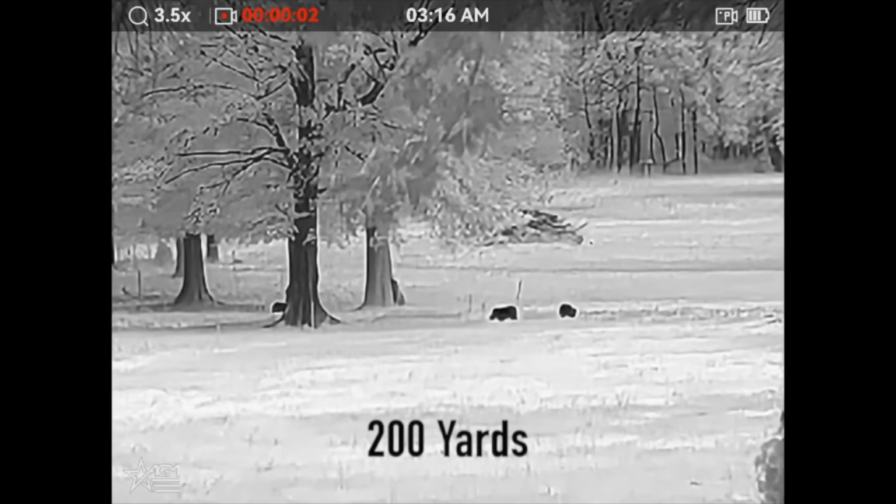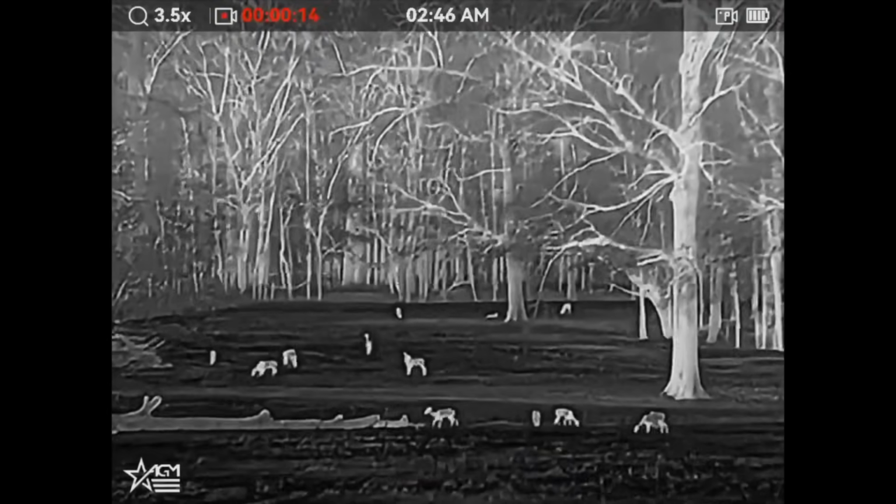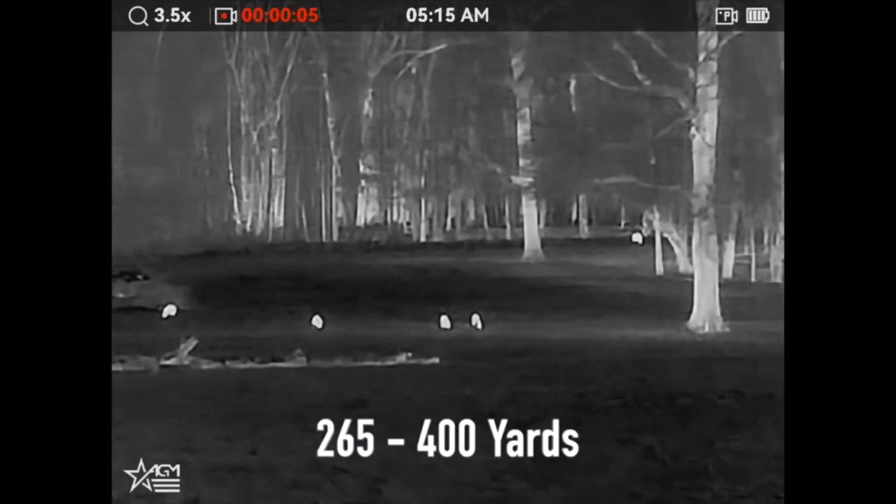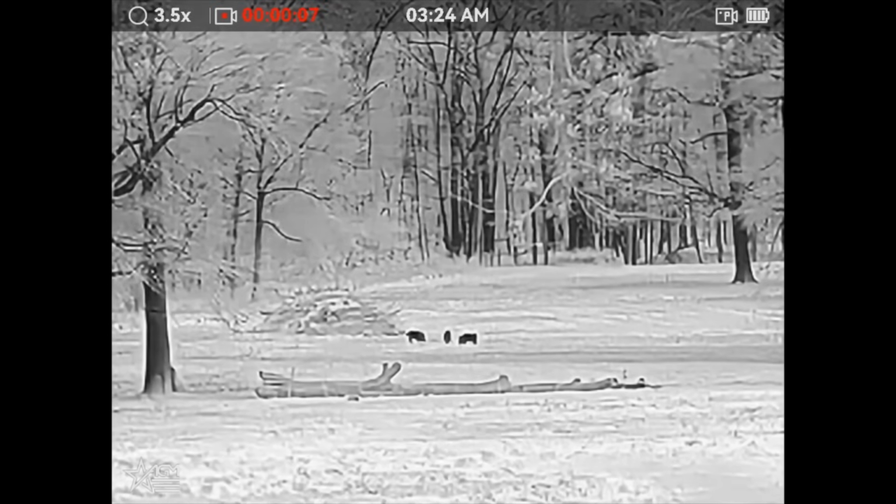My unit, I've had for quite a while. I don't know if it was before they actually sent it out, but mine came to me directly from AGM wrapped in bubble wrap. So I had to look on there to see what it actually came with, because they sent it to us, I think, before it was actually even released on the market. So that was a good question that I needed to find out too.